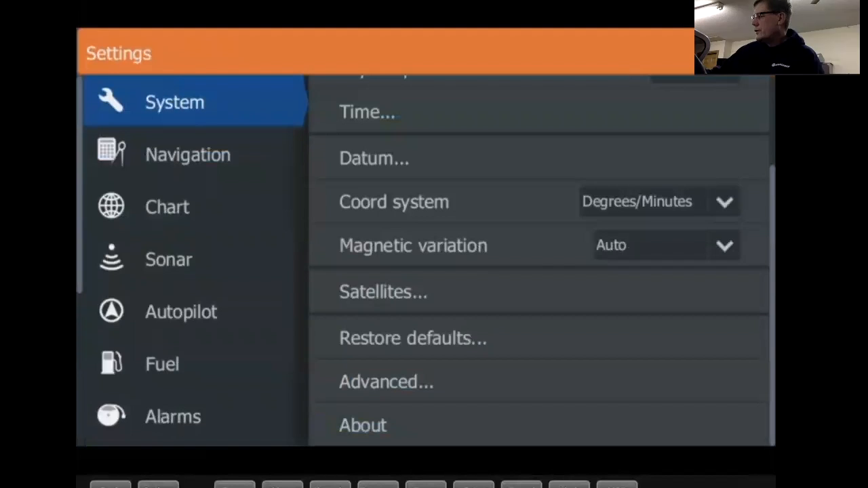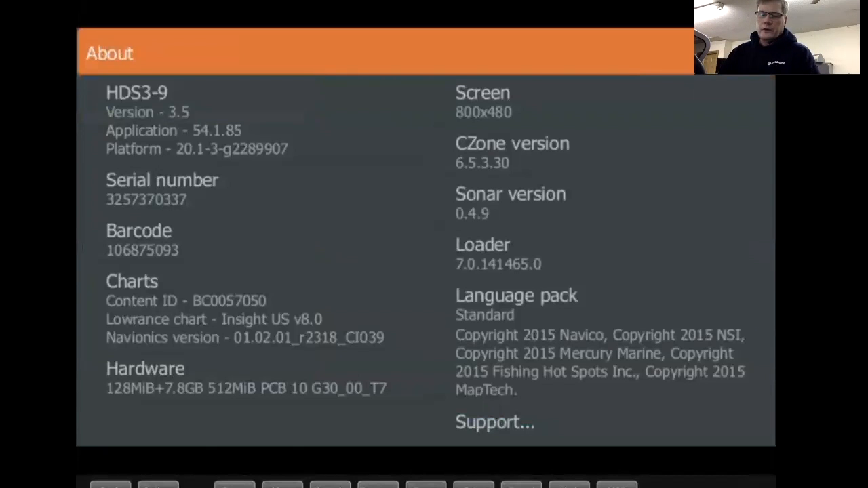About, here's where you're going to find the software versions in your Sonar, what it's all about, what's in it, and things like that. If you ever wonder, let's say you buy a new unit, what software version is in it, whether it's got the latest or not, because sometimes these things sit on the shelves for a period of time. Here is where you'd want to